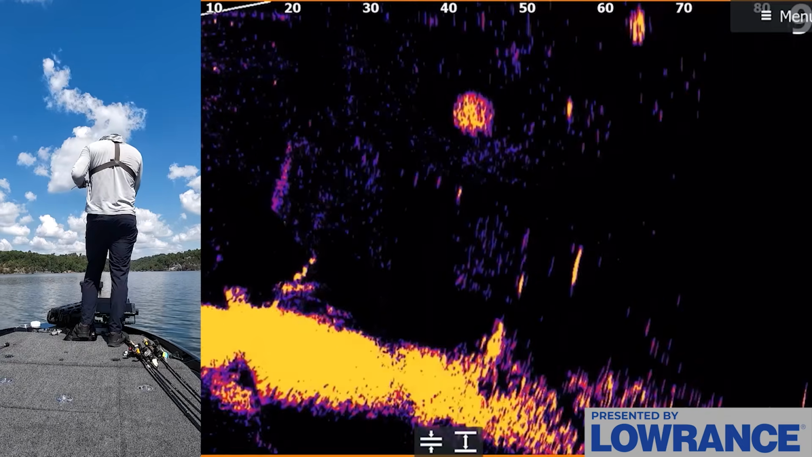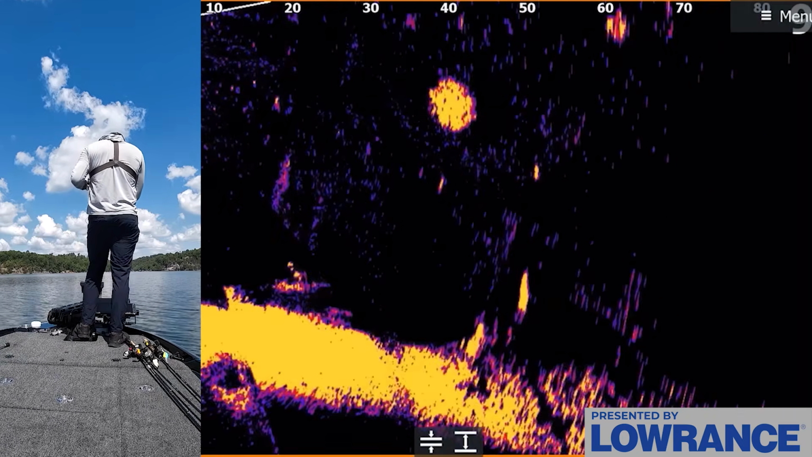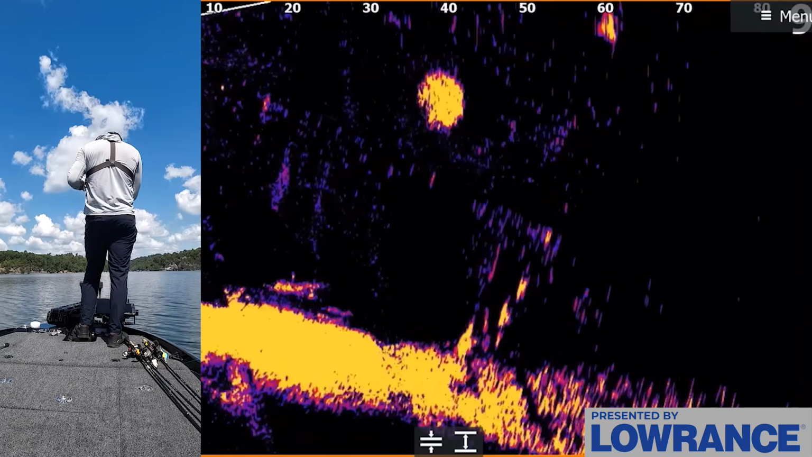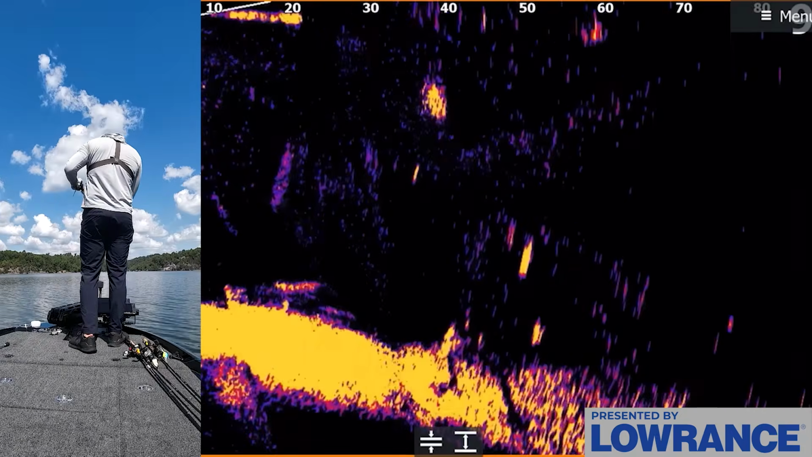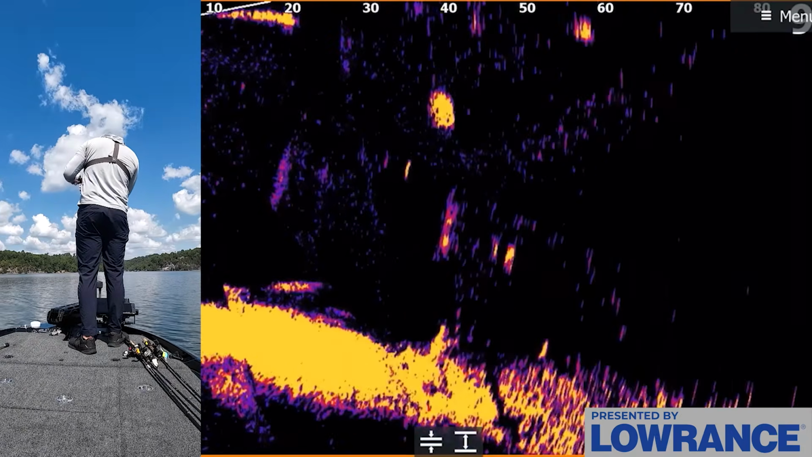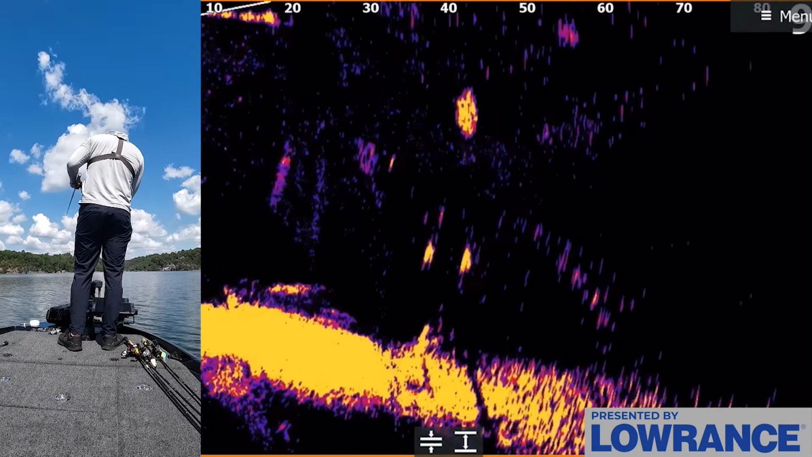This is the first decent sized fish I've seen. There's a lot of little small fish swimming around, look like bluegill and stuff. These are the first decent fish I've seen pop up, about 20 feet down, a few feet out. Come on, fish. Oh, one of you get it. Throwing a big flutter spoon on them. Come on, get it, fish. That's a good one too. Eat it. Come on.